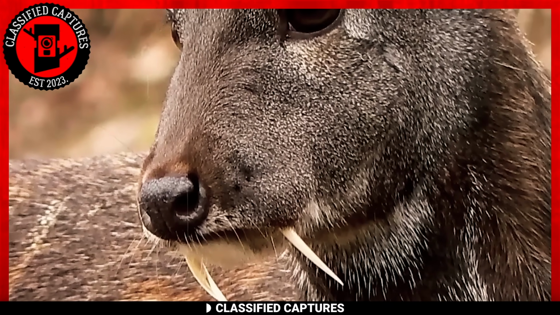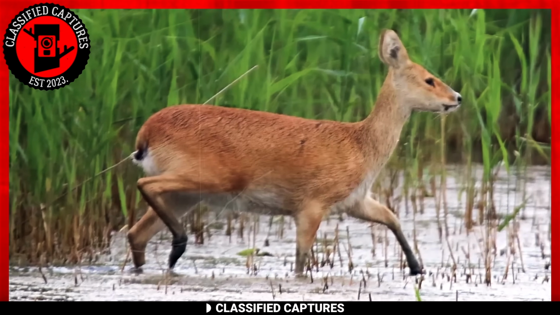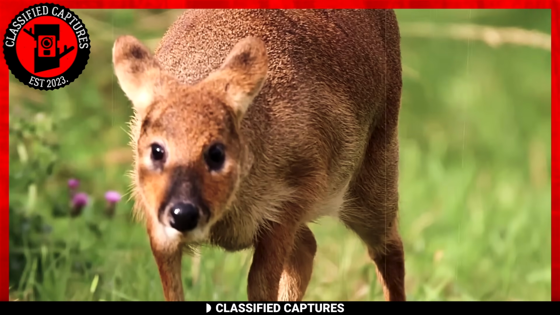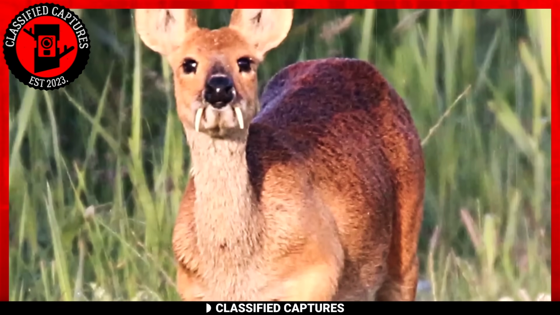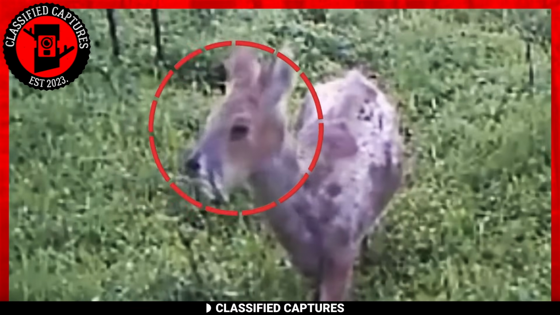But here's the irony. This particular deer species is known as the Chinese water deer, not a blood-sucking one. Despite their intimidating appearance, these creatures are actually herbivores and practically just deer. They're found in China and Korea, where they are protected.